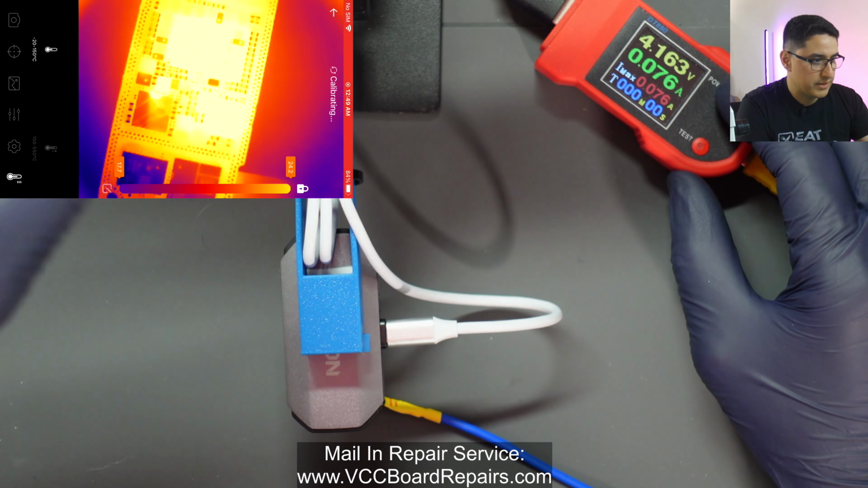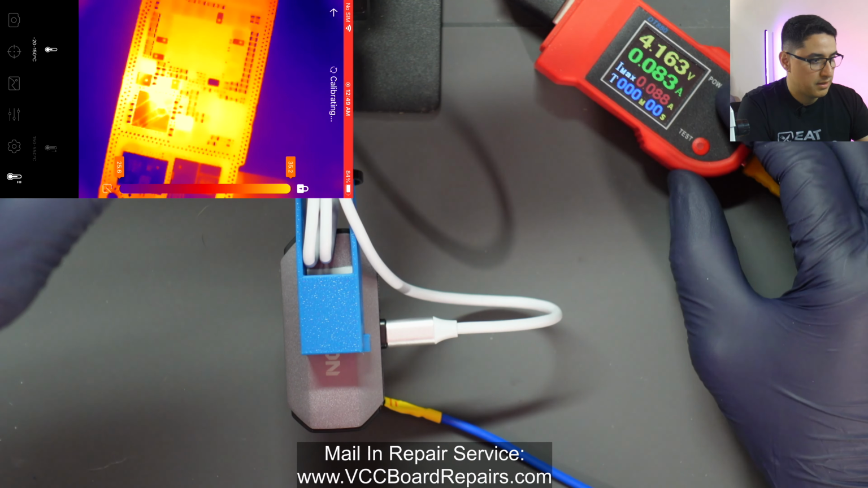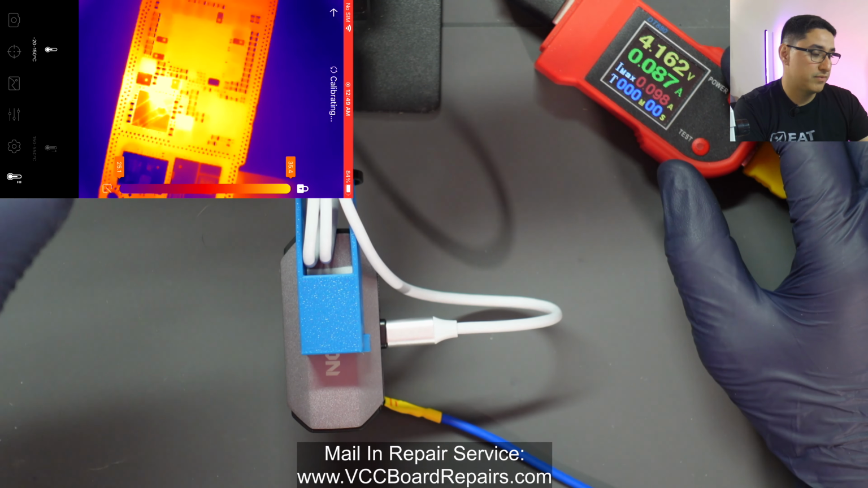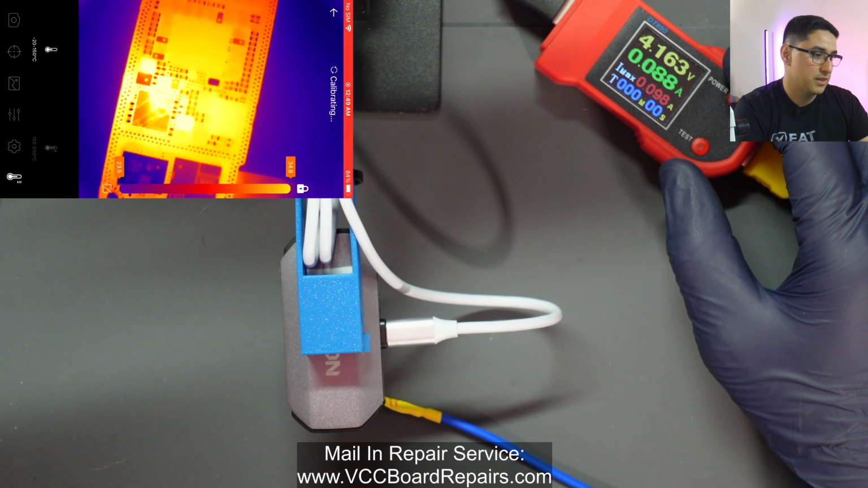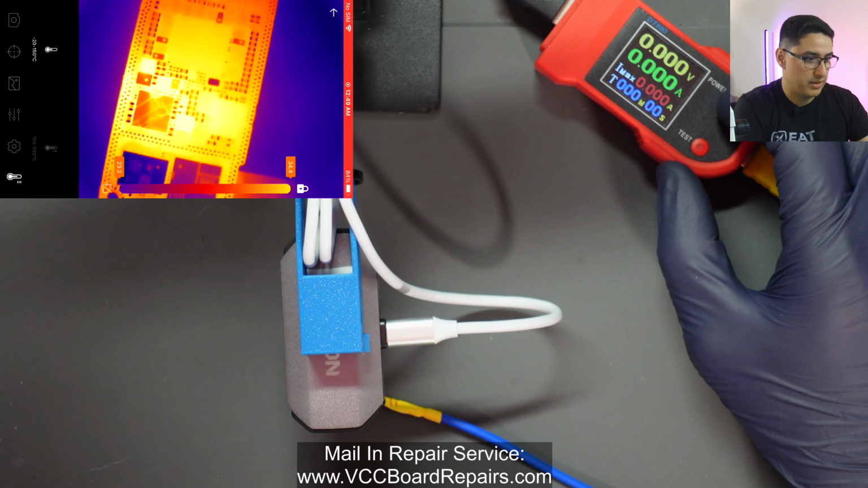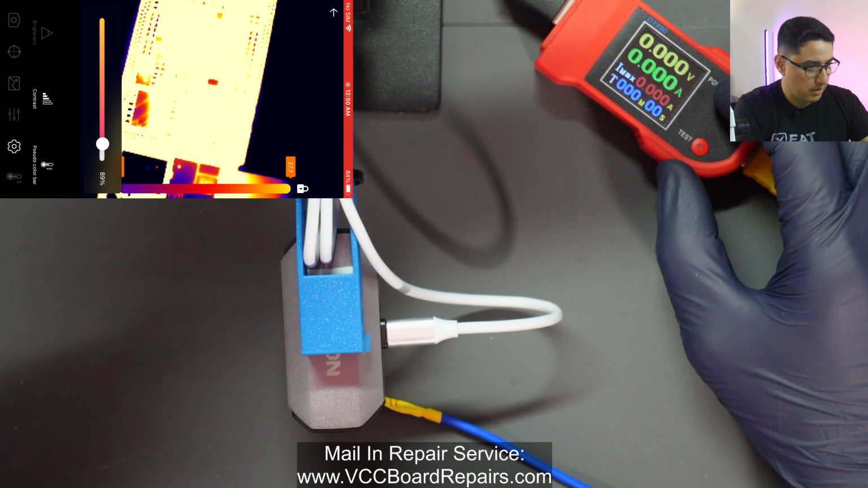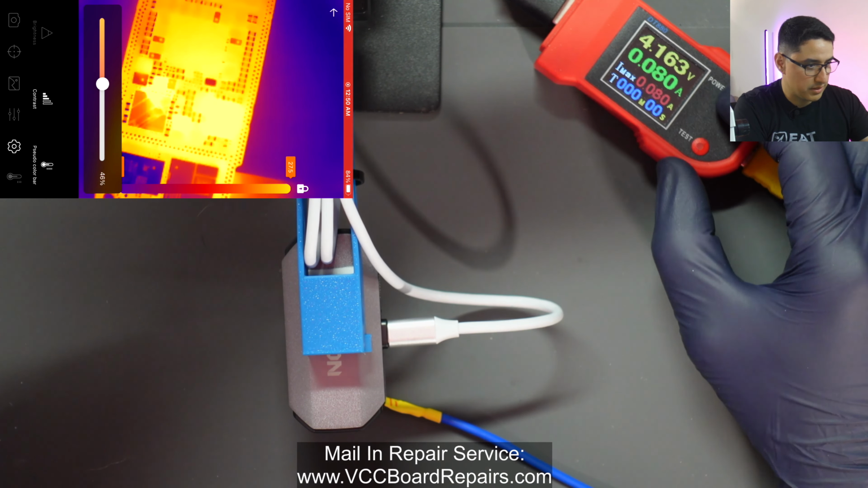So let's see, I've changed the setting. Oh, it's calibrating. So I changed the temperature range setting, there are 2 ranges, to the lower one to see if that makes a difference as far as clarity. And so now I gotta bring this down.